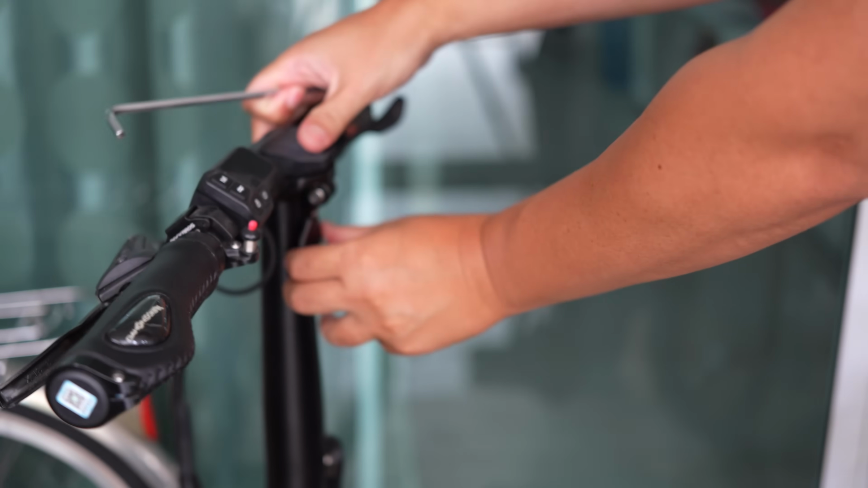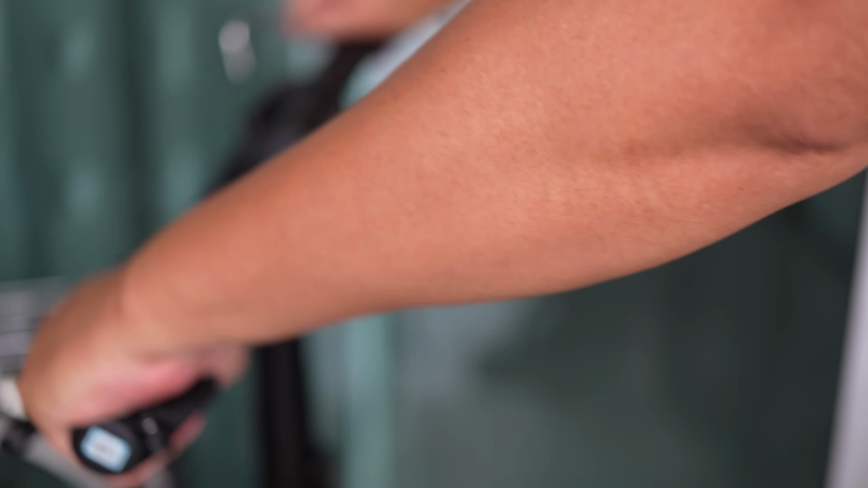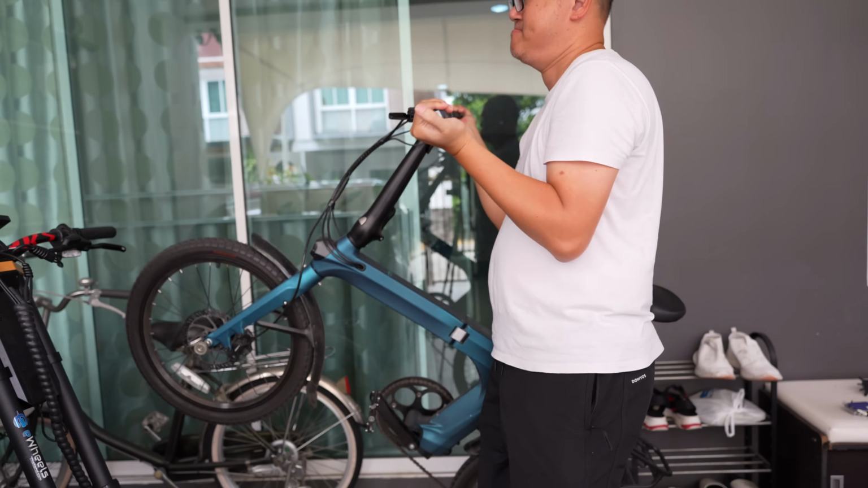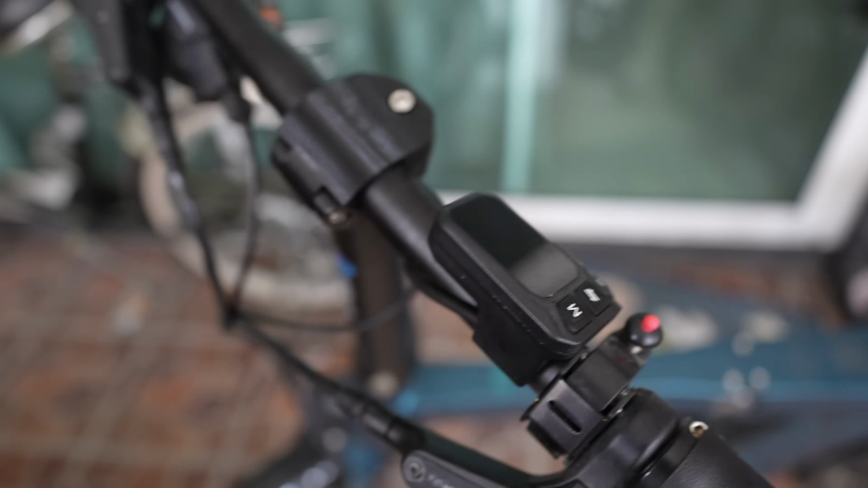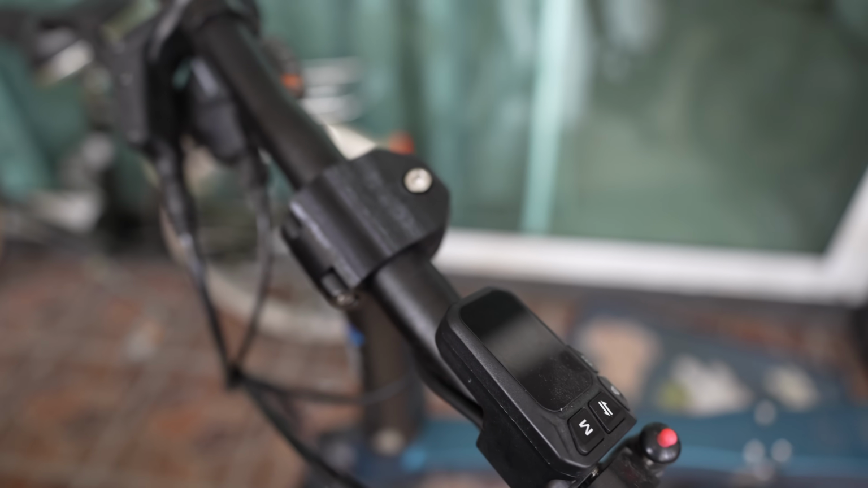Yeah, this should be tight enough. I can't twist it. And with the polycarbonate, the print quality is much better, and also the precision of the print is better than the nylon.